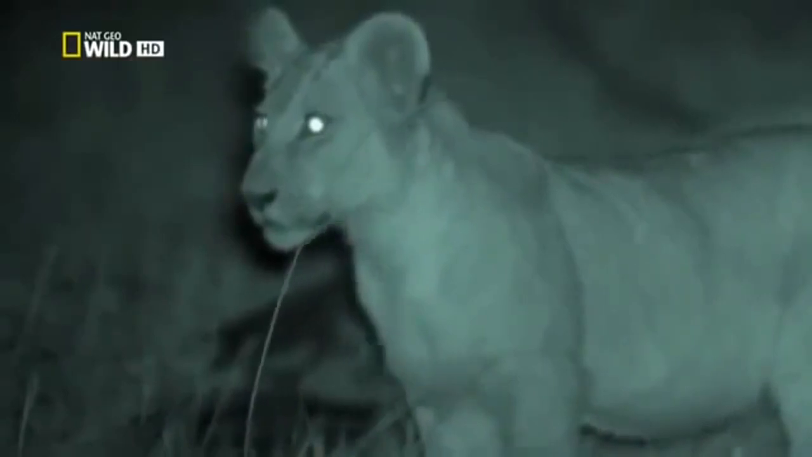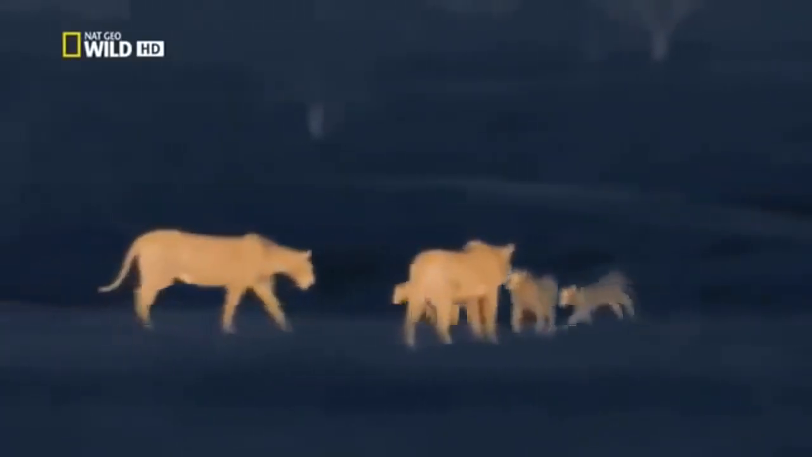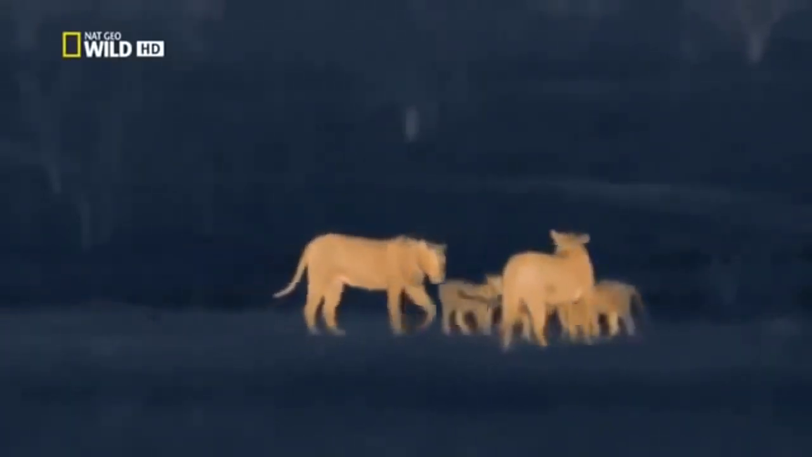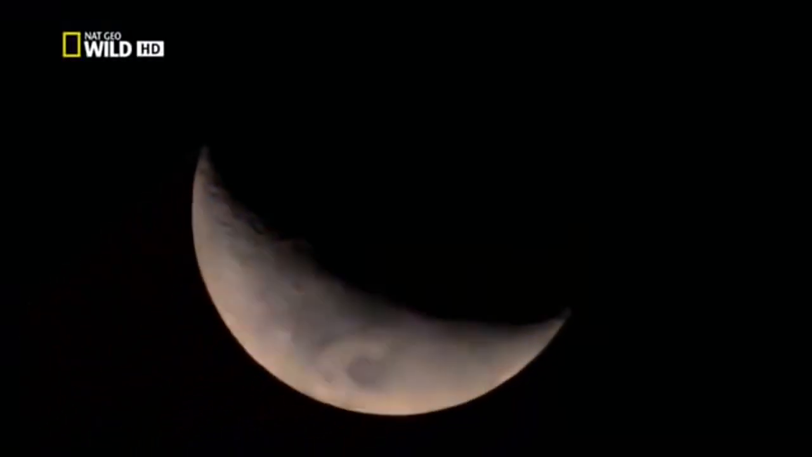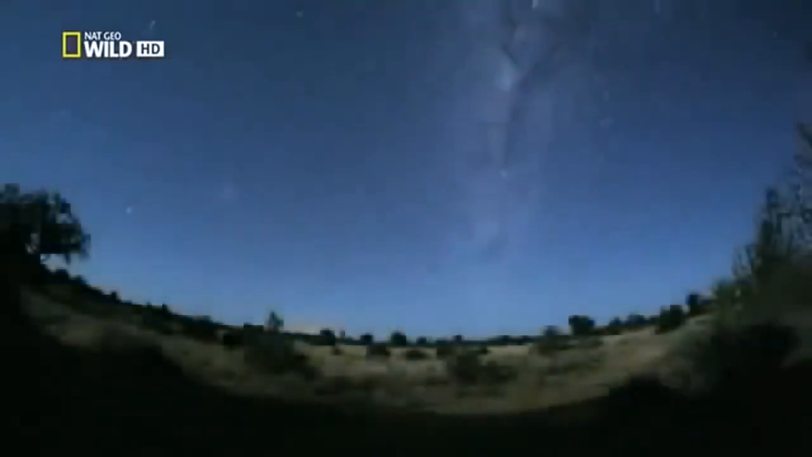In the darkness, the cubs can hear that their mothers have made a kill. But they won't move until they're called. The lionesses make their kill just in time. The rising moon is flooding the landscape. Lions wouldn't be able to hunt now. The bright light reveals their presence.